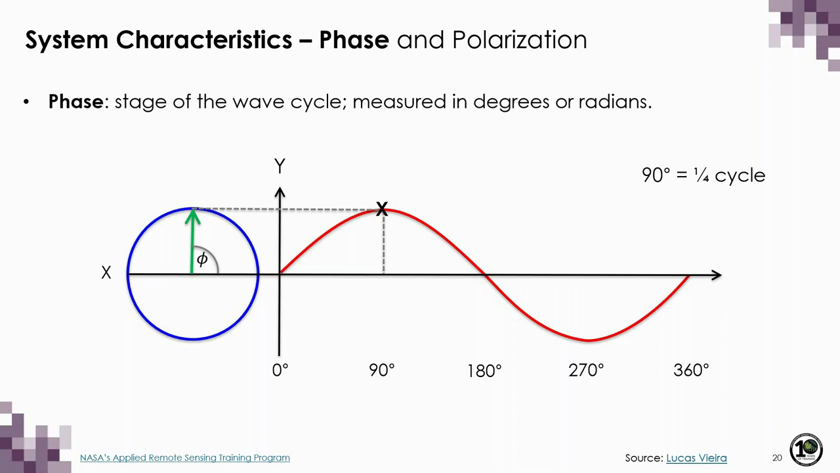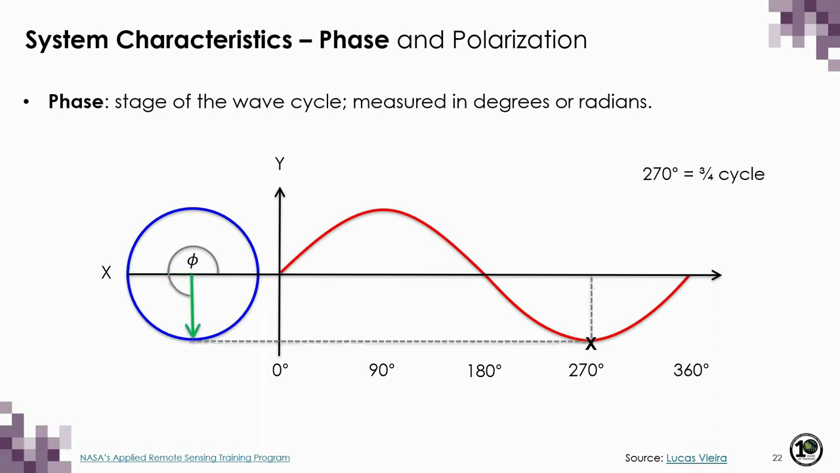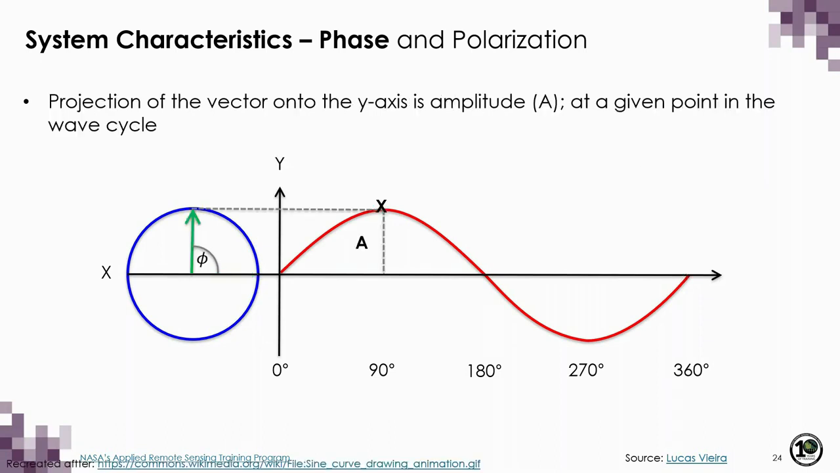So 1/4 of a wave cycle can be represented by a rotation of 90 degrees. Half a wave cycle can be represented by rotation of 180 degrees. 3/4 of a wave cycle by 270 degrees, and a full wave cycle by 360 degrees. And remember that the length of the vector represents the wave amplitude. So with the vector, we know both the wave amplitude and its phase. And at different stages in the wave cycle, we can see how a wave's amplitude changes by projecting the length of this vector onto the y-axis.